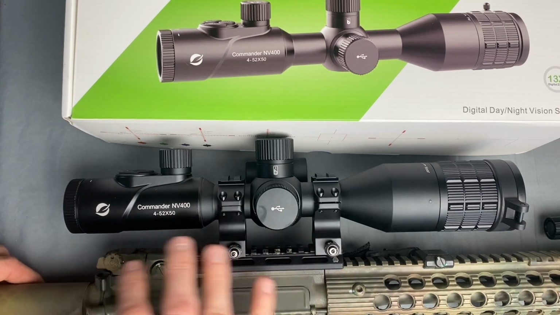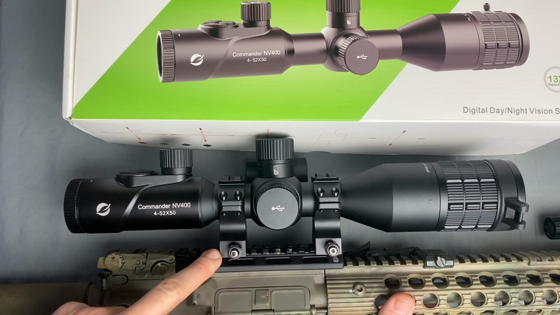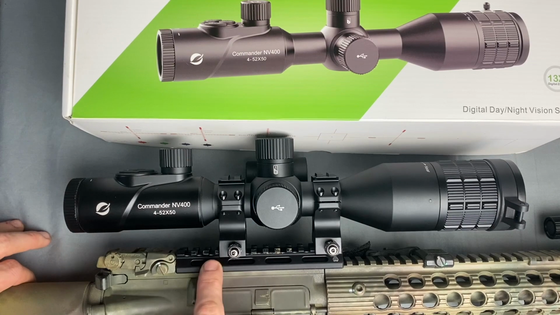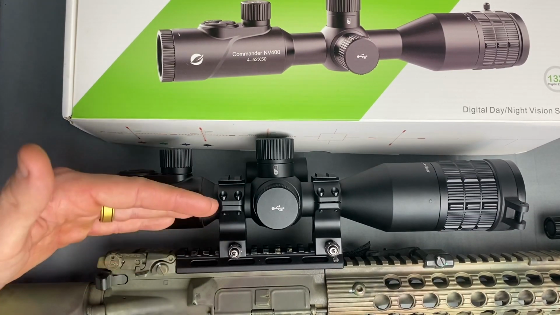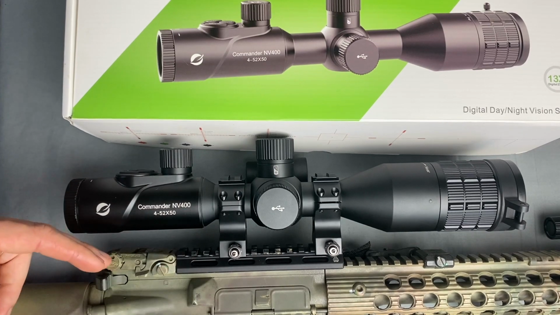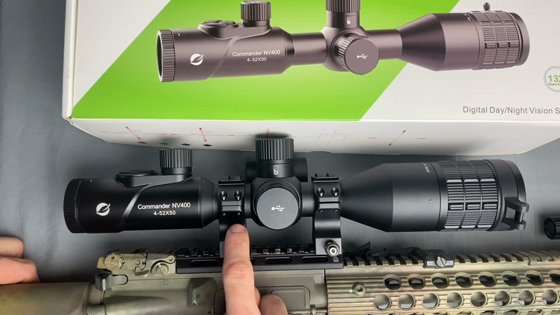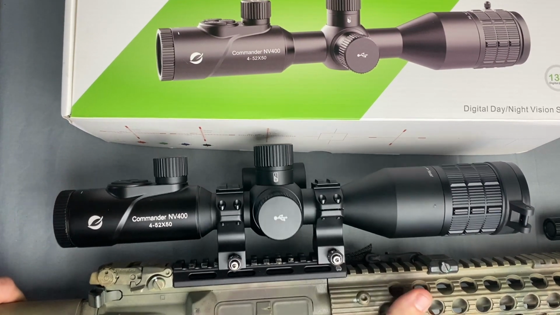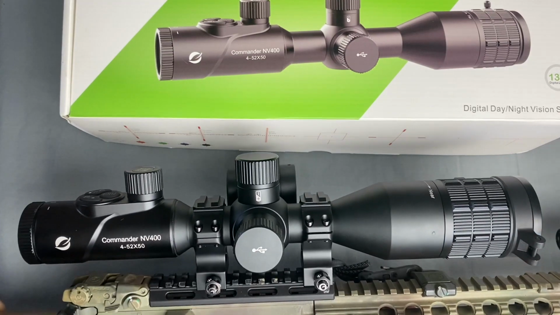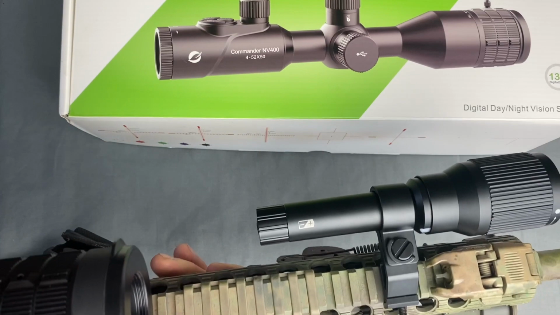So this is how it looks sitting on the gun. It does come with these scope rings right here, which I believe are probably like 1.5 inches tall. I've got it sitting on a little bit of a riser, so it's sitting up a little bit more. I like my optics a little bit higher, just a little more comfortable. So it comes with some standard AR height scope rings. They do have a little Picatinny on the top, which is cool, I guess. It's made for this.